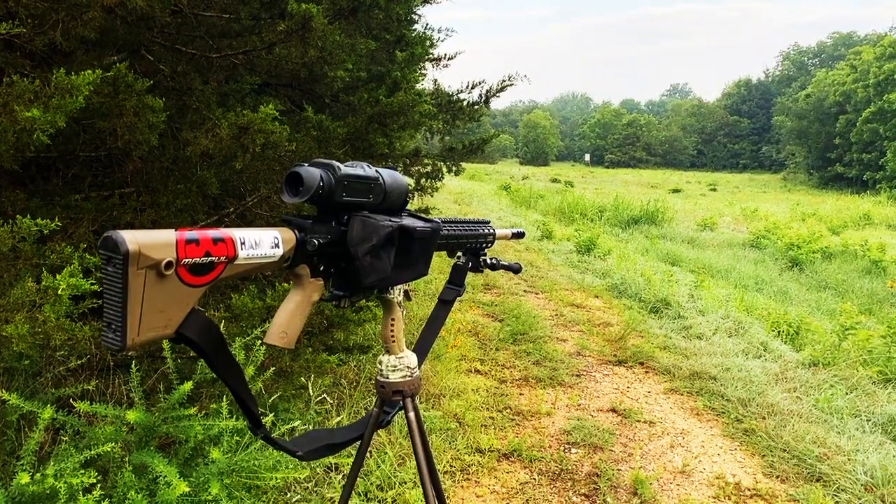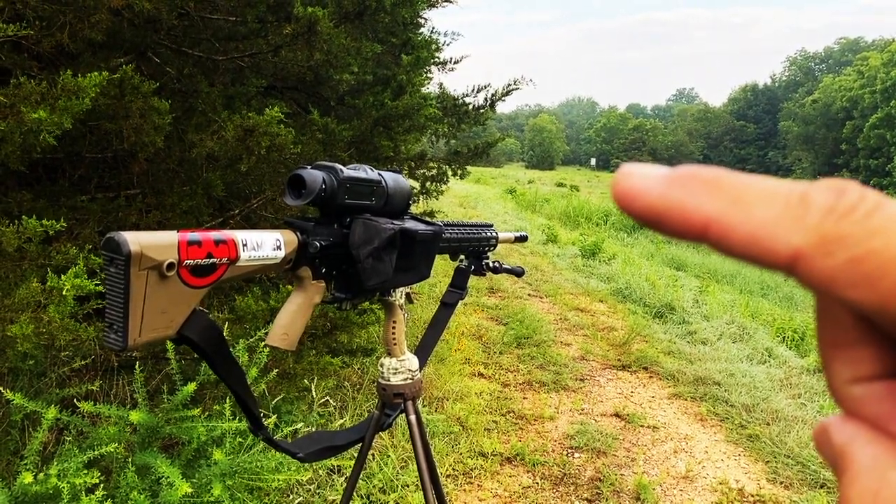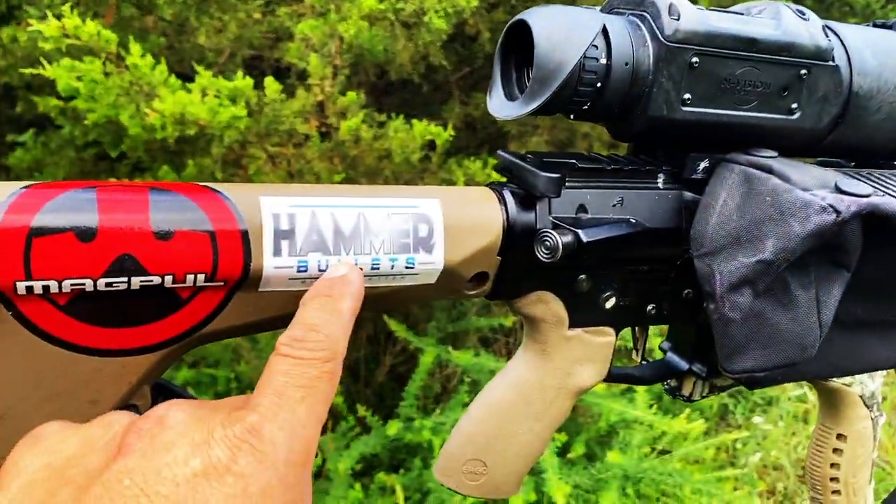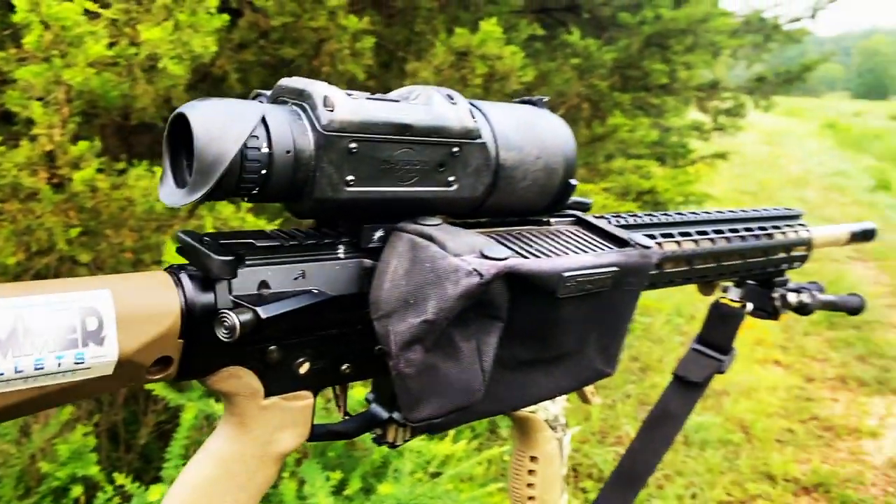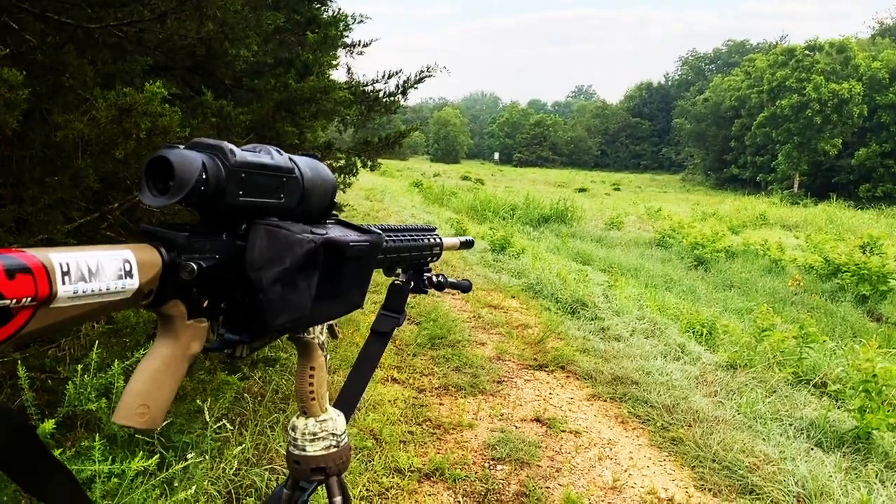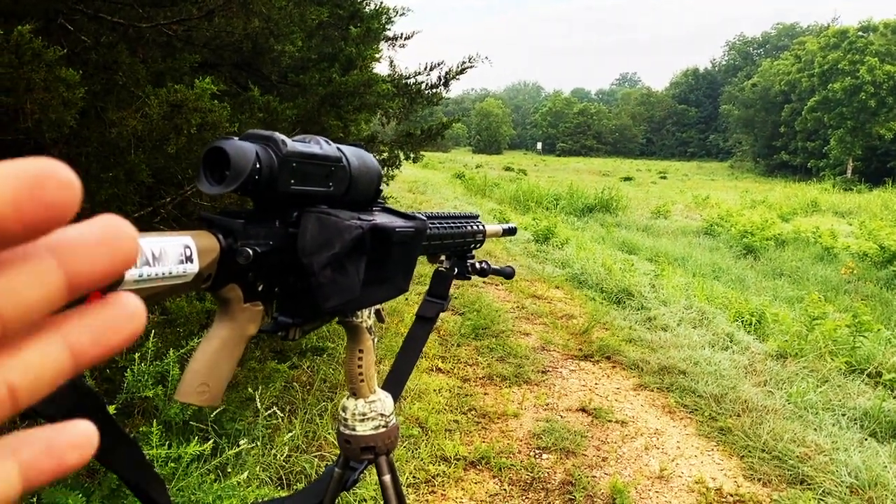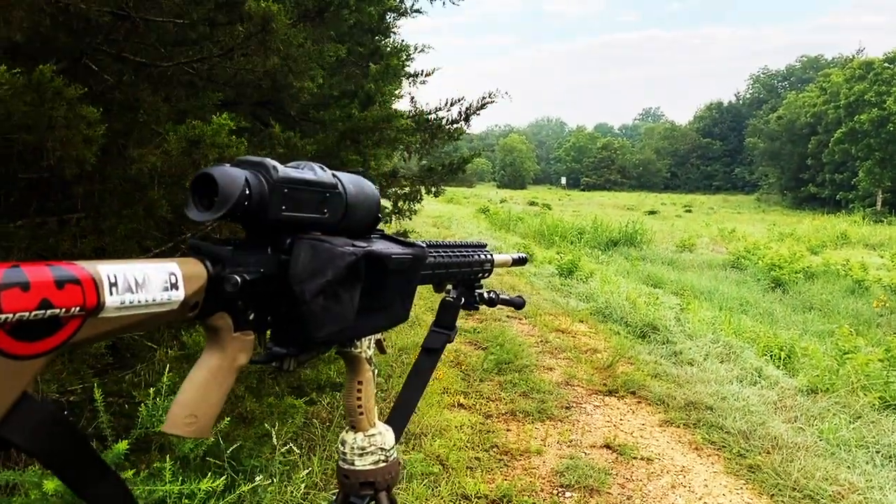Just took a standing neck shot on a sow at about 115 yards right by that feeder. I was using the new Absolute Hunter bullet, 123 grain. My favorite bullet to date was the Hammer 124 grain bullet, but these 123 grain bullets with their reduced parabolic drag feature really produce a lot more velocity, and that equals more downrange energy. That sow hit the dirt right there.